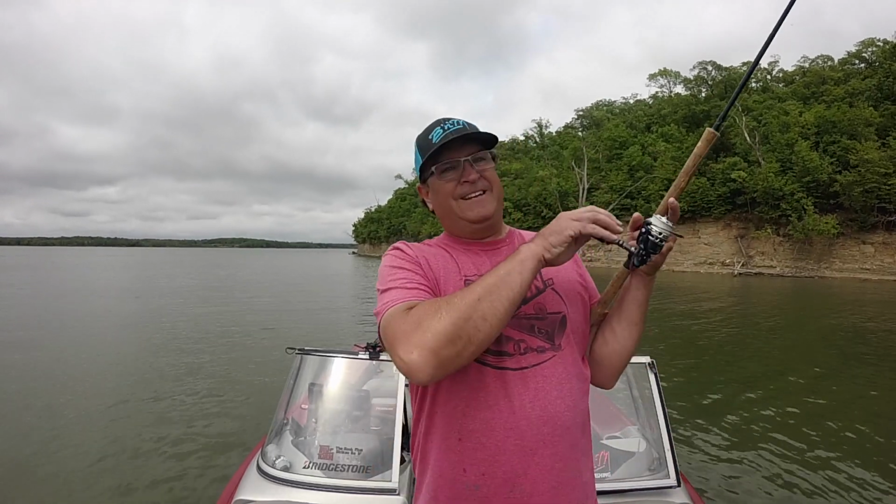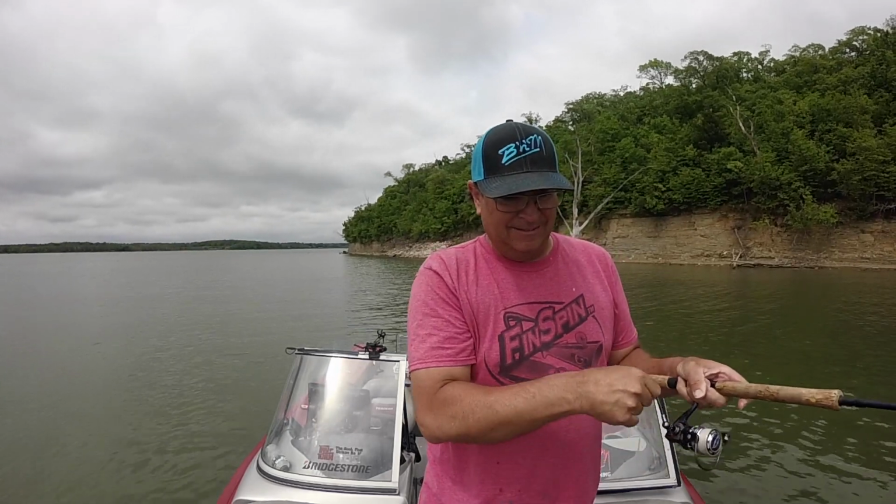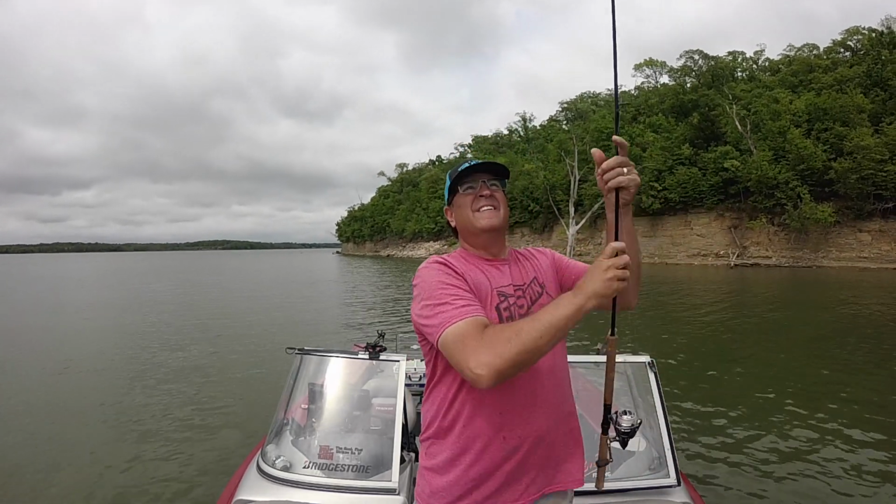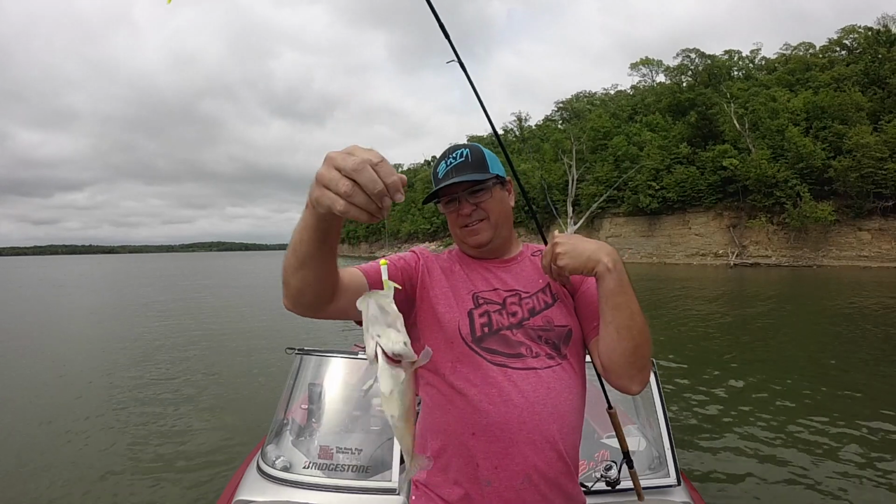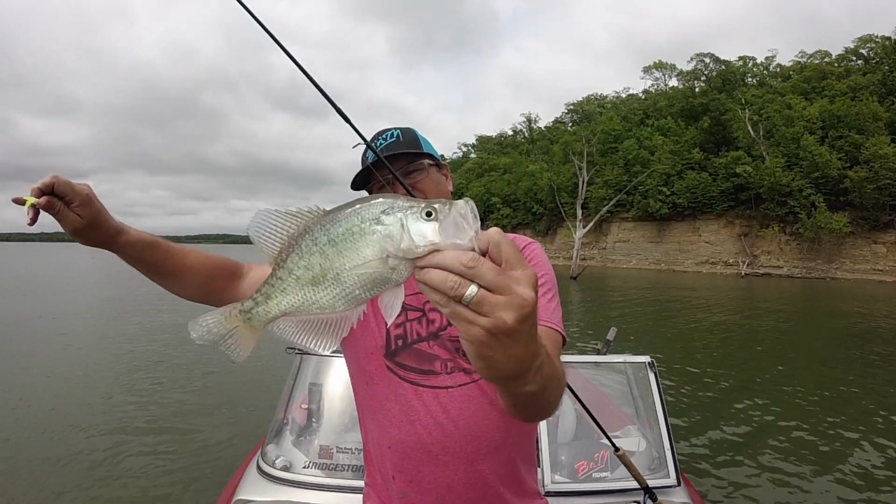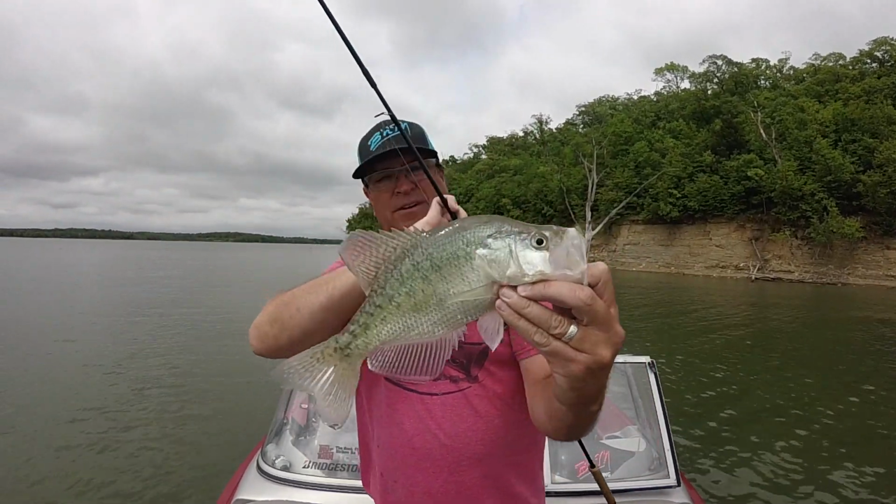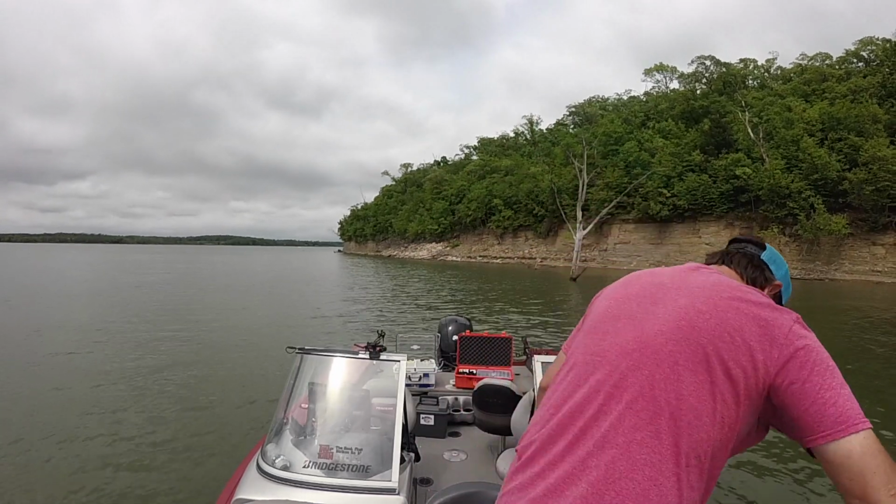Oh, here comes one. There he is. Another white bass. Oh no! Nice crappie. And unfortunately, it is a spawned out female. Spawned out female. Dang it.